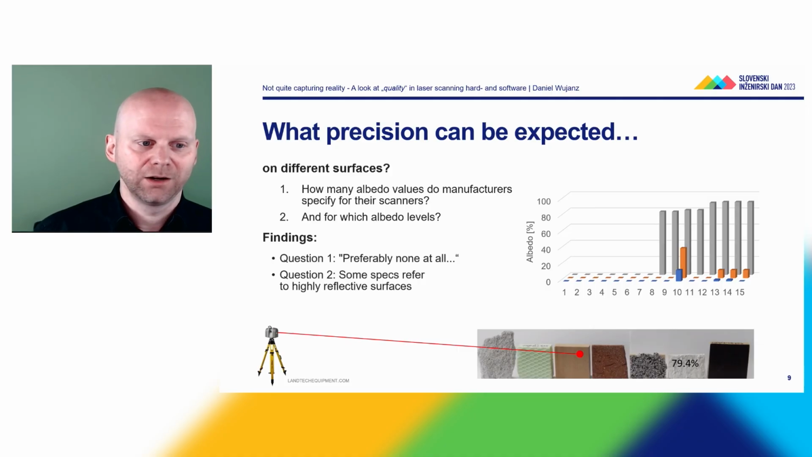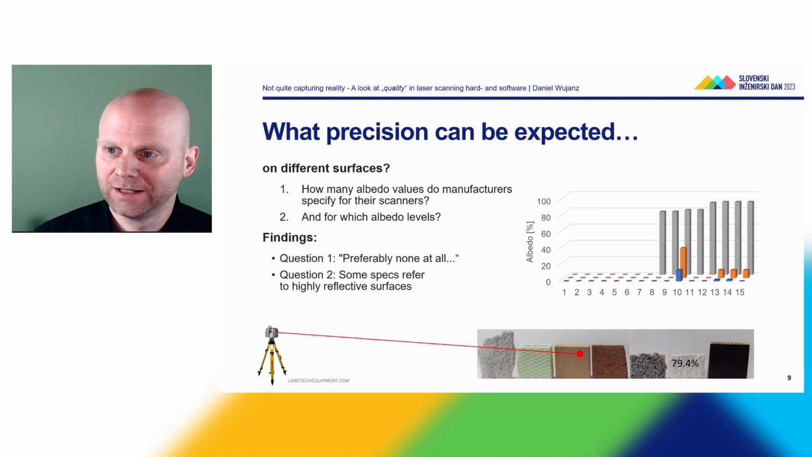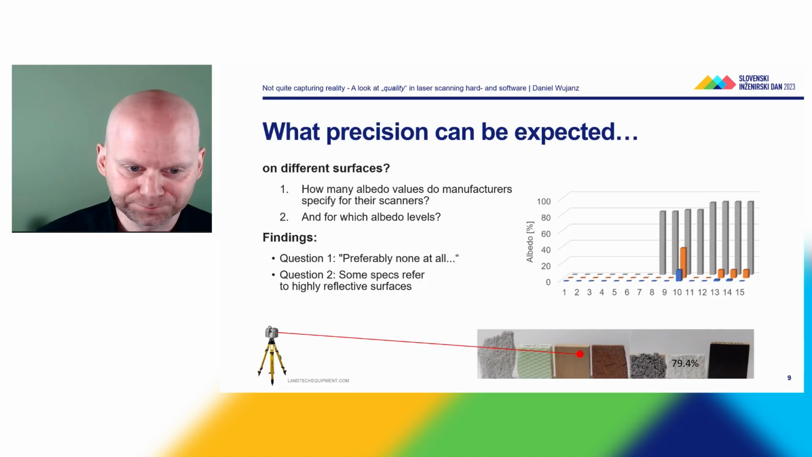So the question, what are my findings? Do the manufacturers like to answer the first question? 7 spec sheets don't tell anything, so preferably there's no information given at all. Question number 2, some spec sheets refer to highly reflective surfaces, which is again not very telling. If you then like to know which level of accuracy you can expect on the construction side, as an example.